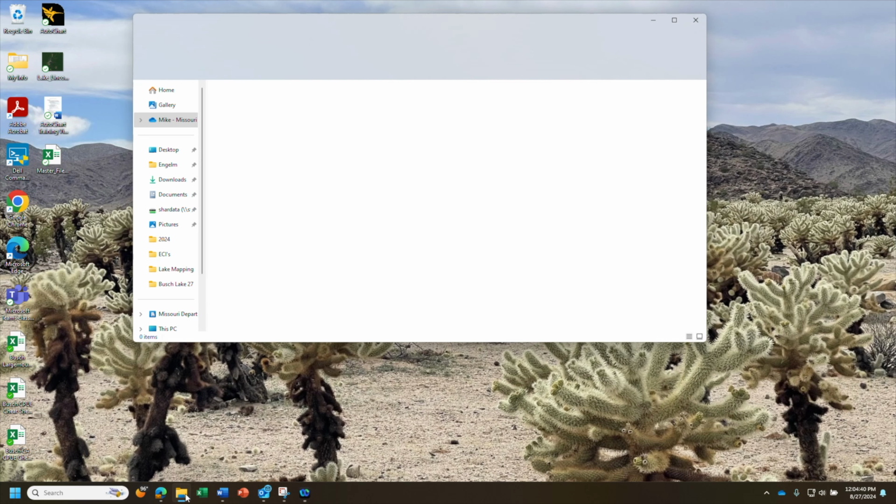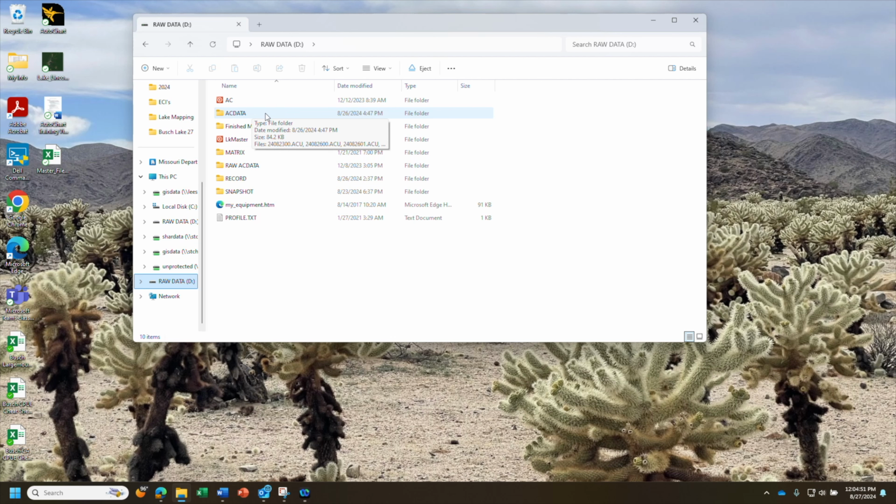Before we open Autochart, one more thing I like to do is go to the SD card from the Humminbird on the computer, and the raw data that gets saved goes into the AC data folder there. When it is still a raw file and you haven't uploaded it yet to the Autochart software, it will be a .acu file, and once you upload it, it will create a copy as an ACD file.